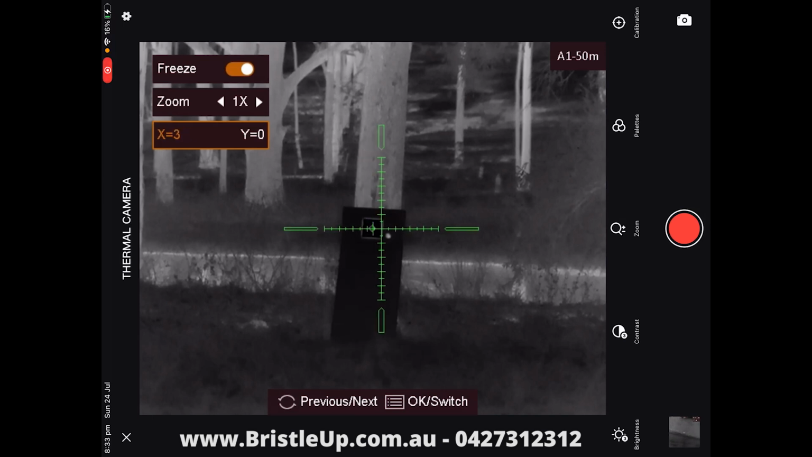You can see the green lines where it originally was, so we want to move it around 35 to the right there. Then we press our scroll wheel button and that'll move it to the Y axis, and now we can move it up and down.